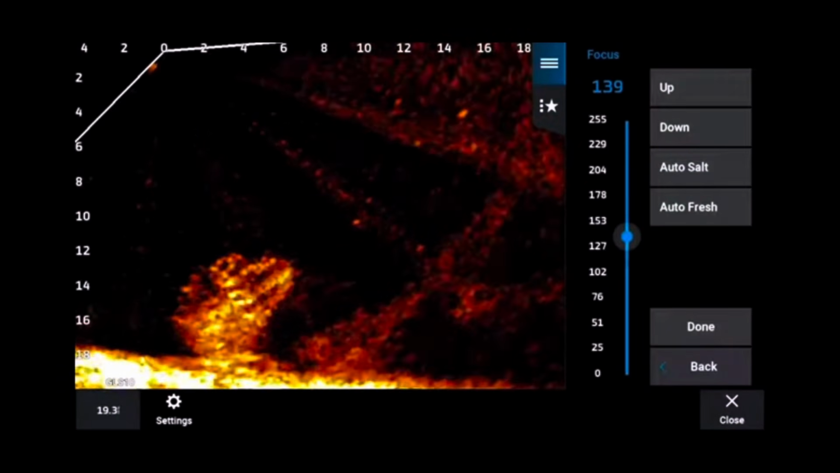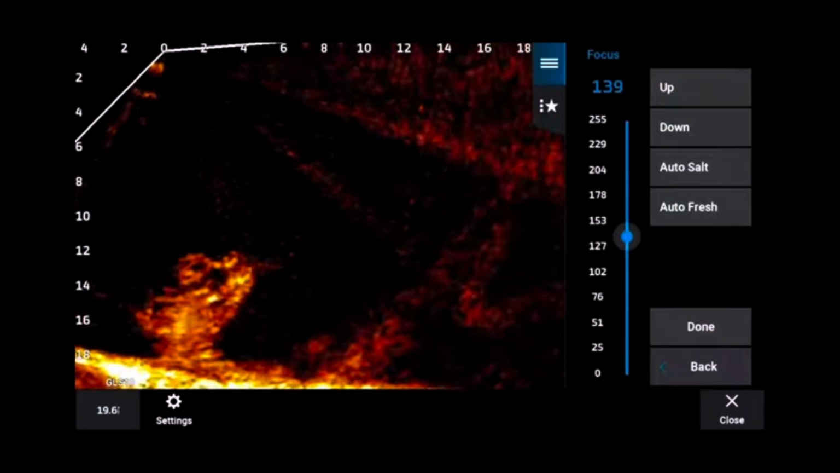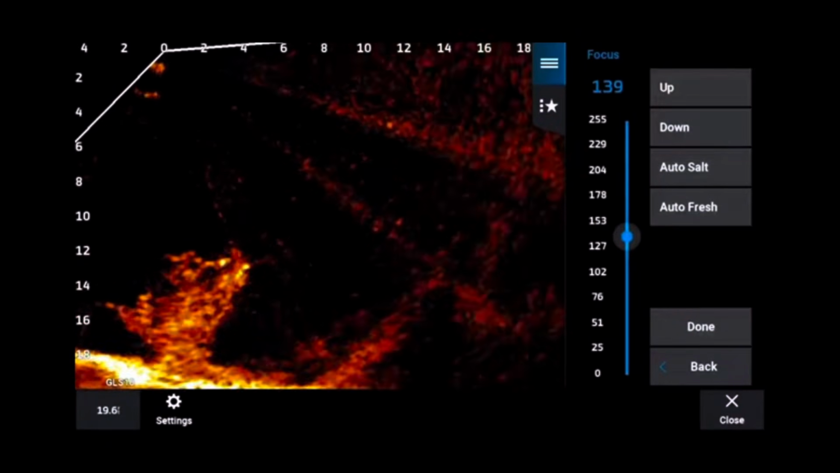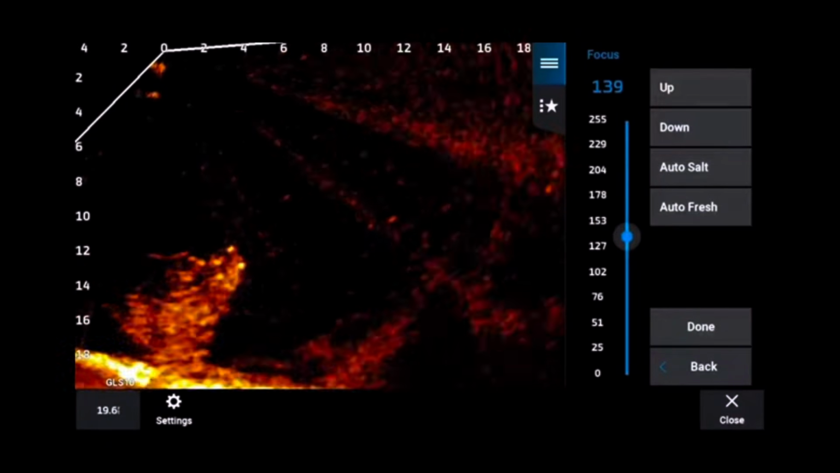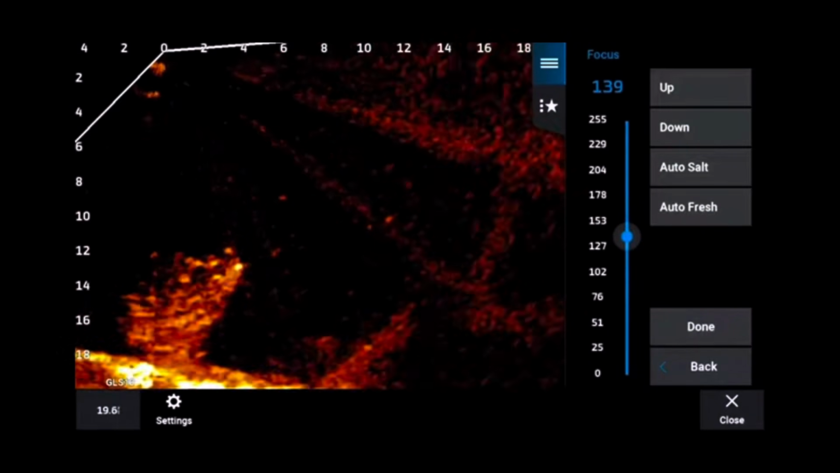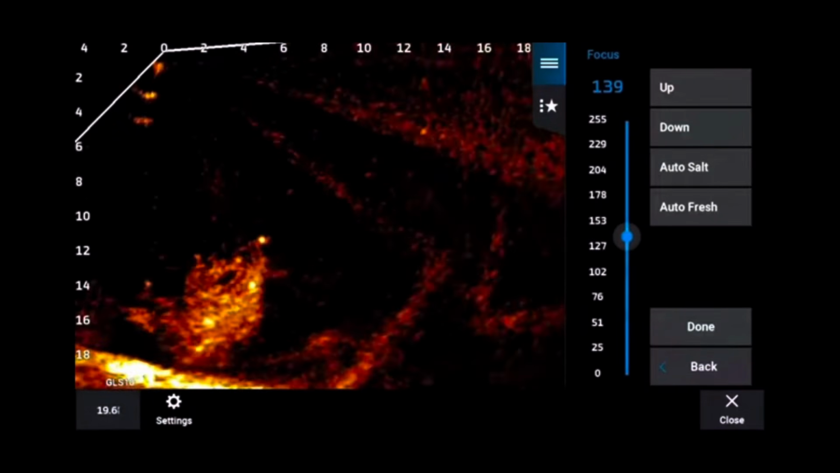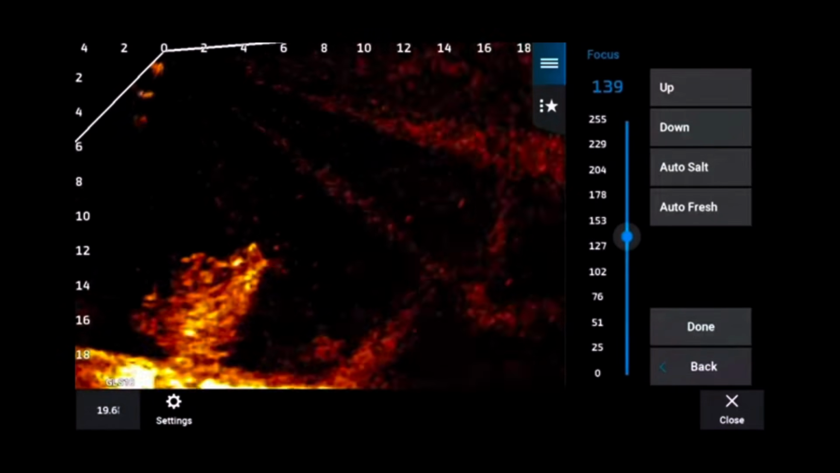And when you get it perfectly tuned, that's going to help. First of all, it's going to help with dead spots. And then secondly, it's going to help with the ghost tree, because we know a ghost tree is simply a reflection of one of the beams. It's hitting a hard bottom and reflecting up at an angle. And so if you can make sure that your beams are perfect, that will eliminate it.